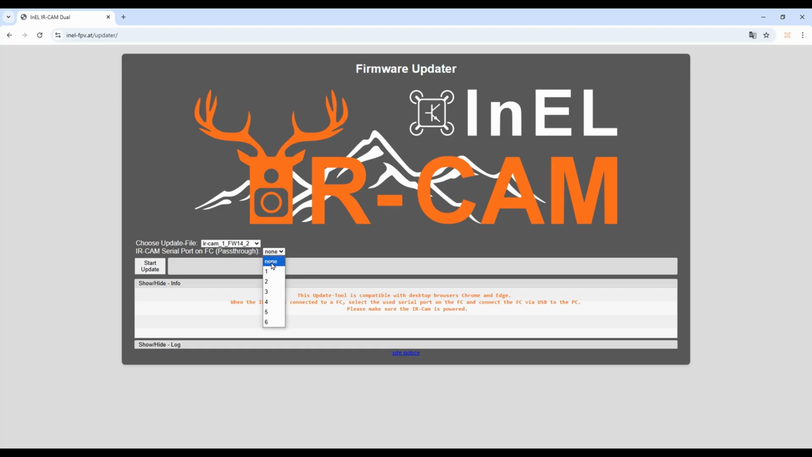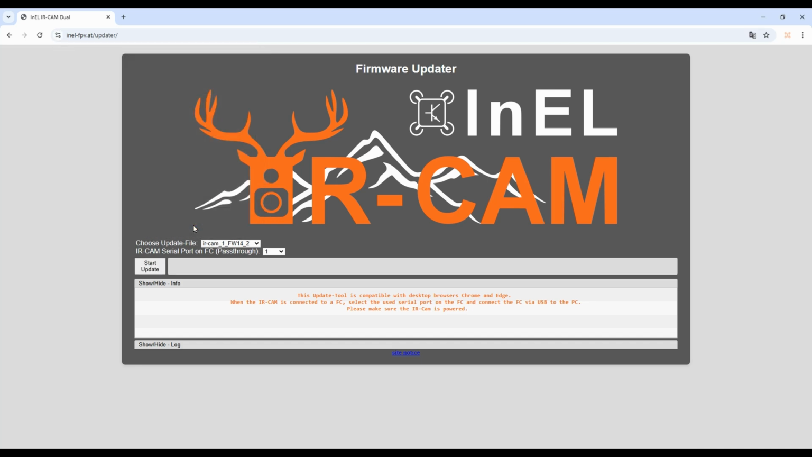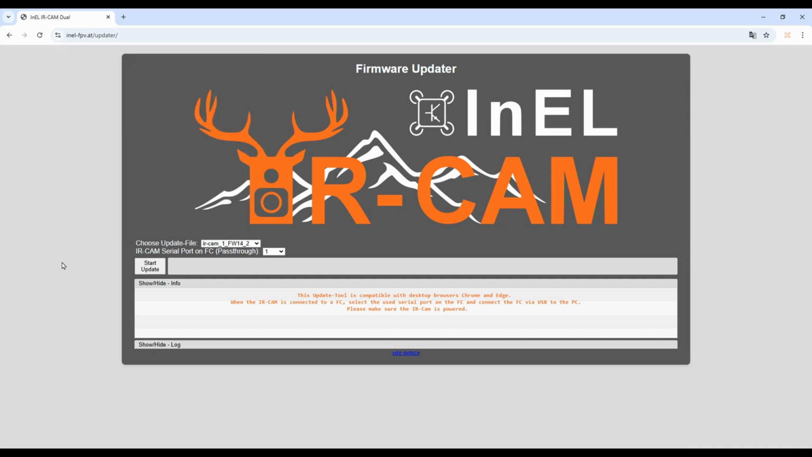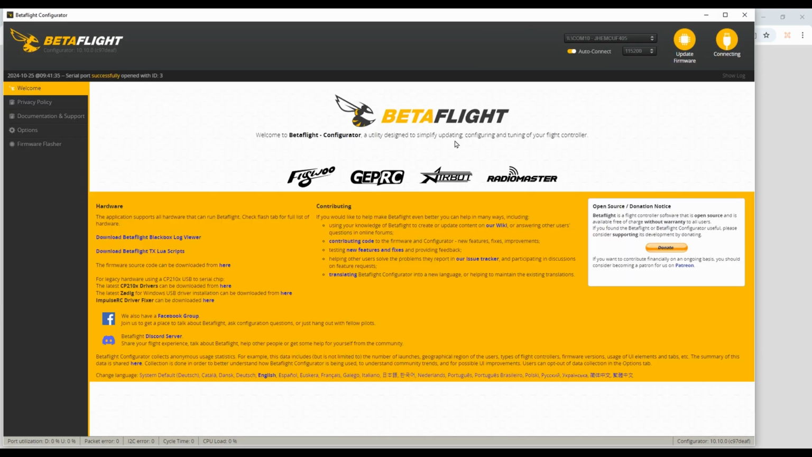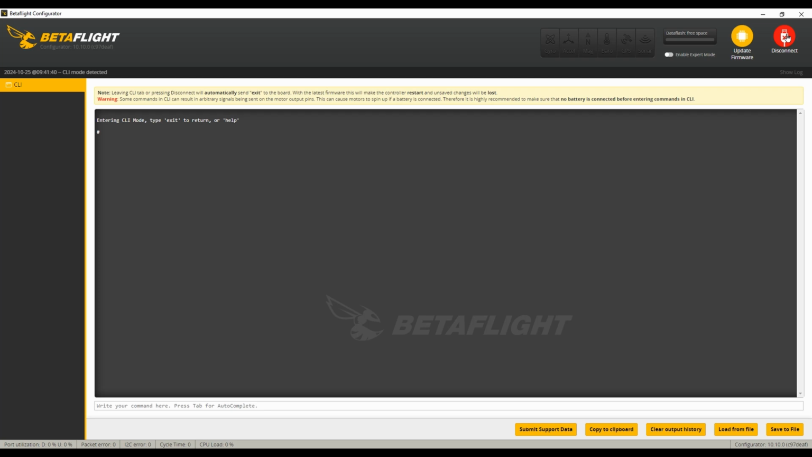If the USB port cannot be accessed, check whether it is open with other programs. For example, the Betaflight configurator automatically opens suitable ports. Close it.